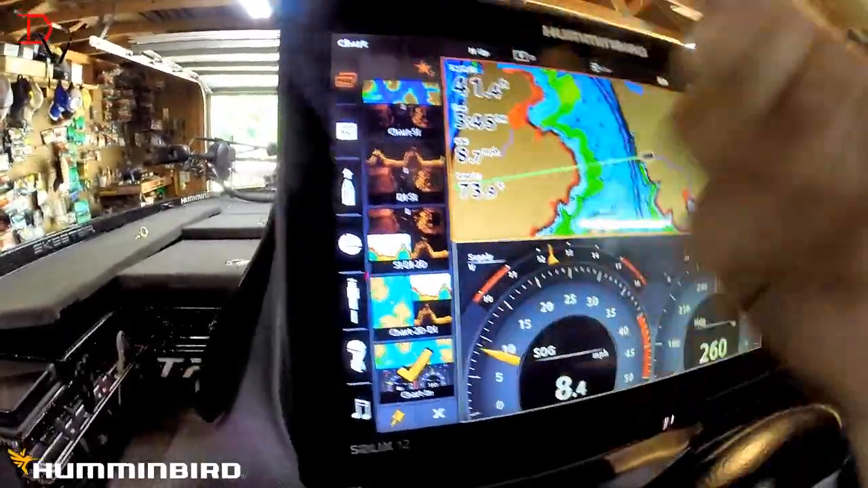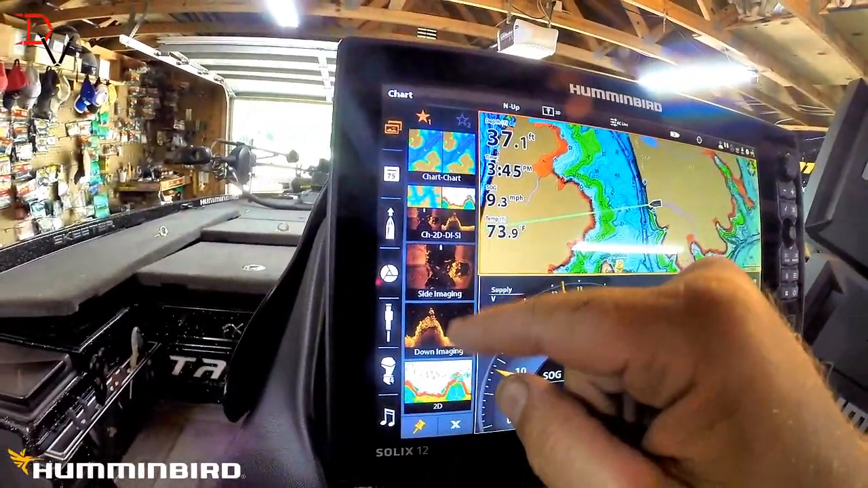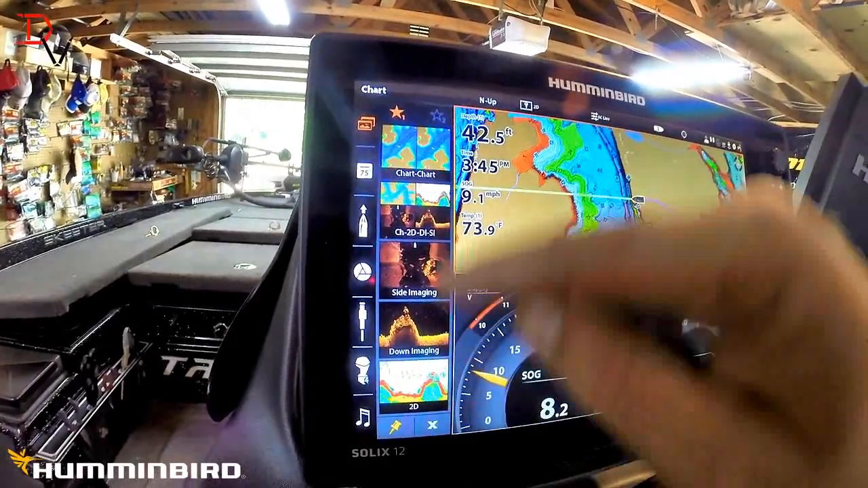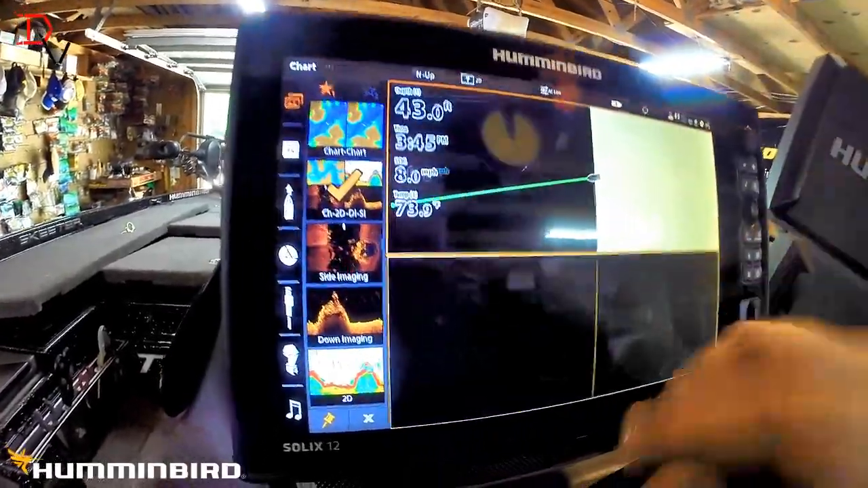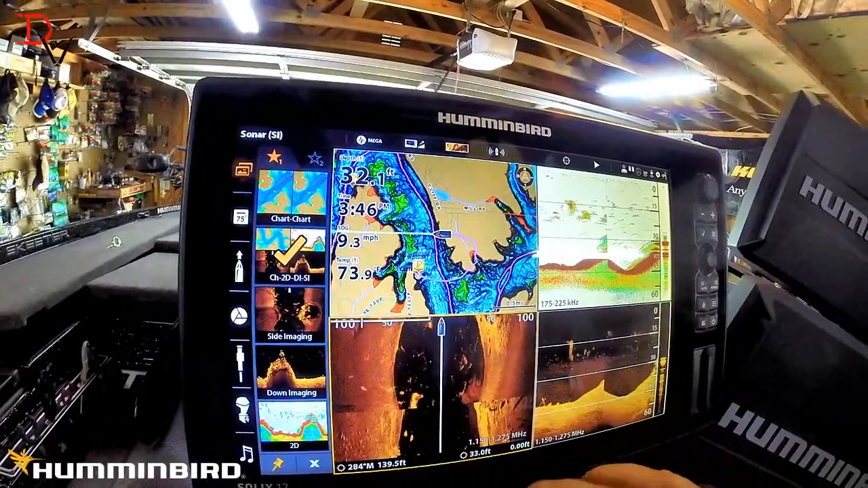There are different things you can do. Some people like the 3-way split and then side imaging, down imaging, and 2D around it, so they can quickly go bam, bam, bam, if they want to go that way. Or if you want all 4, they're right there at your fingertip. Two-finger tap and hold.